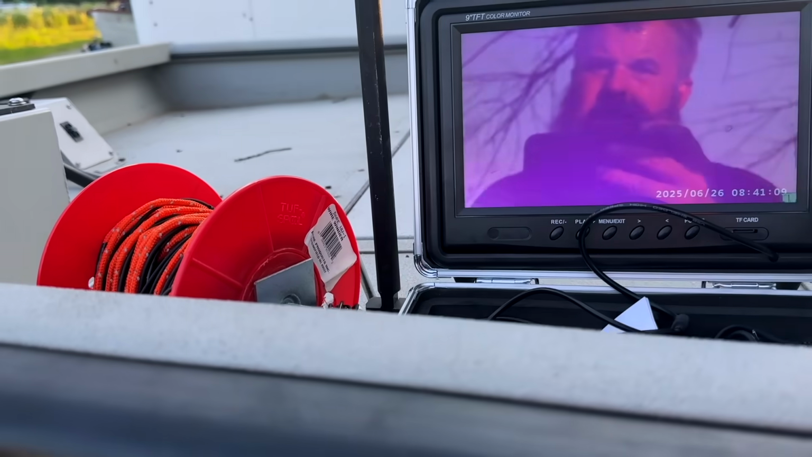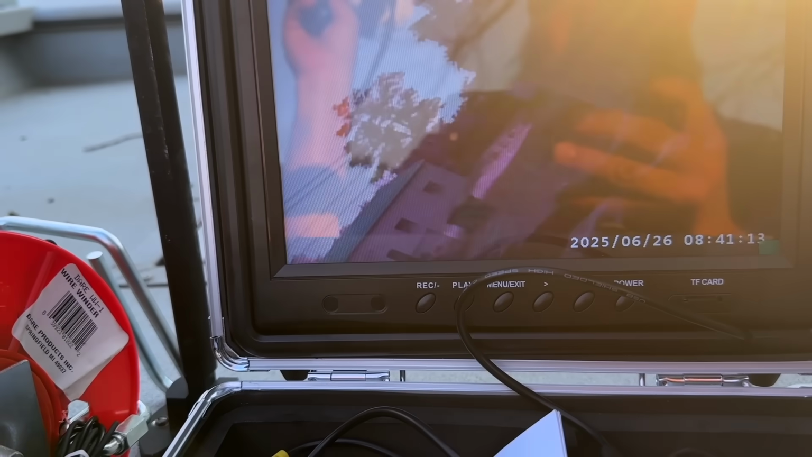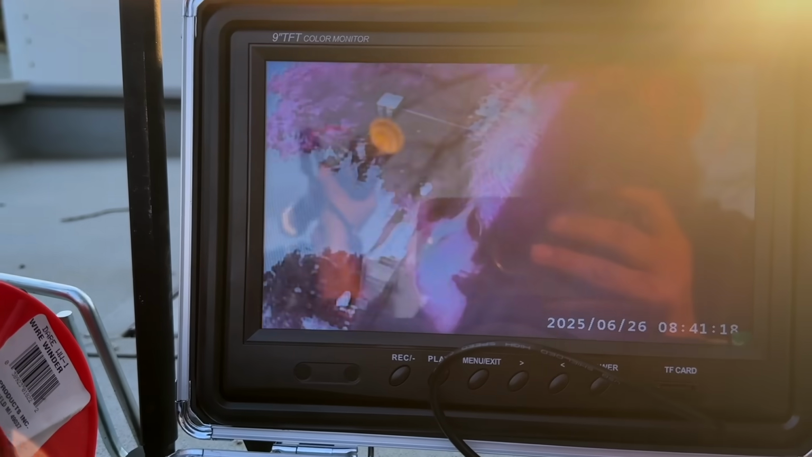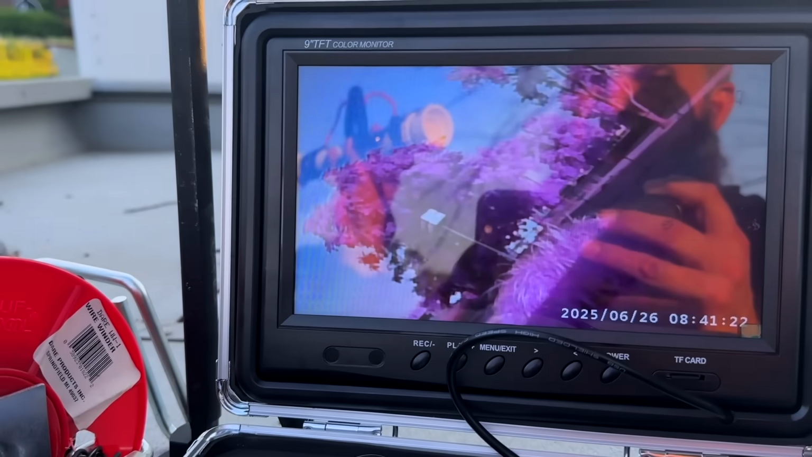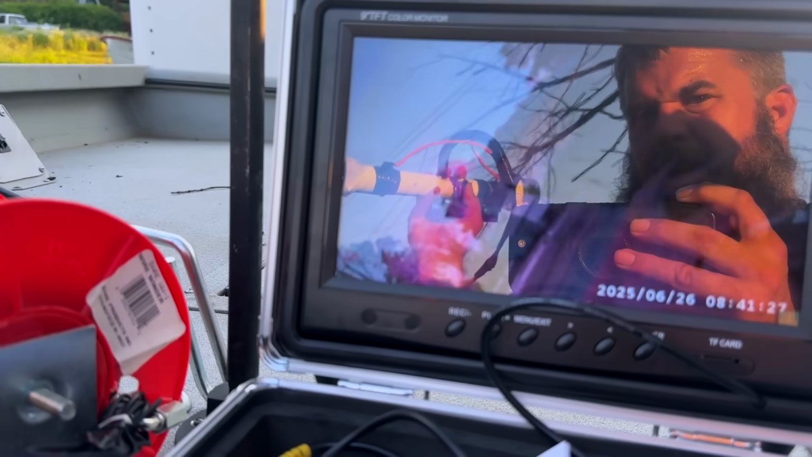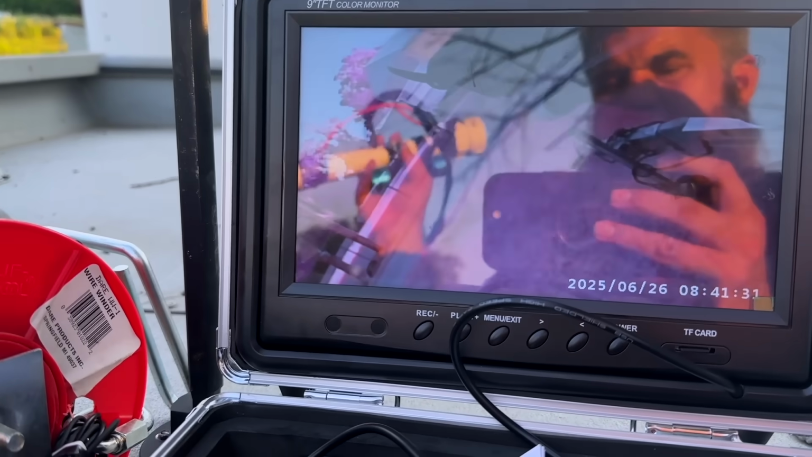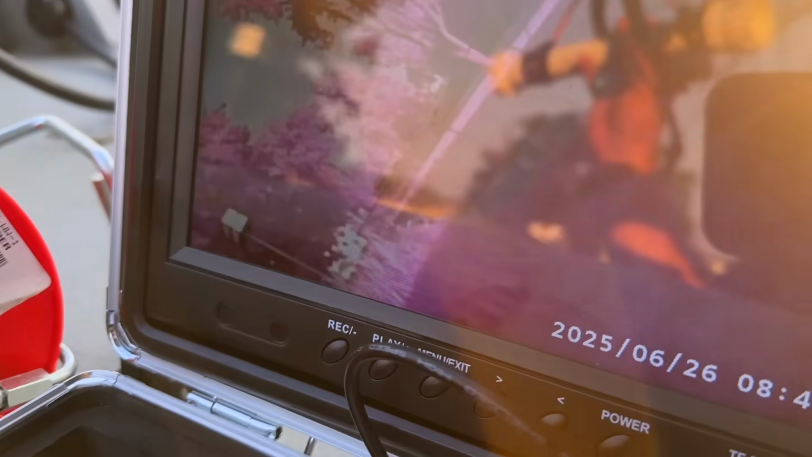Now, the camera quality is pretty decent. It looks a little blue right now because I'm kind of shining it in the light, but I can see perfectly. Now, I can adjust the saturation, but look, that's perfect to see. Whatever I've got to look at, I can see it. Well, you can just see me. But if I was to mess with a setting on the side here, you would see a little better.